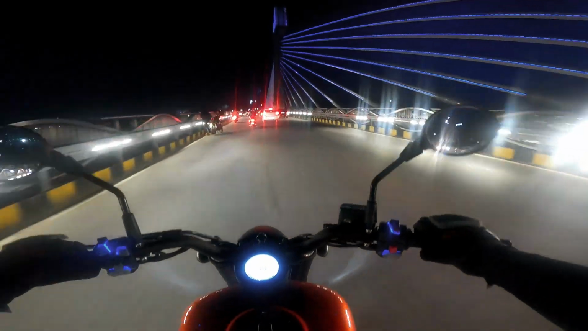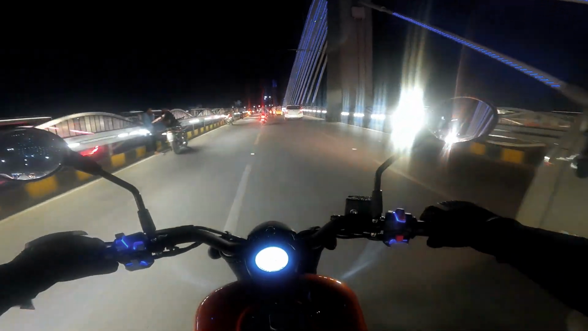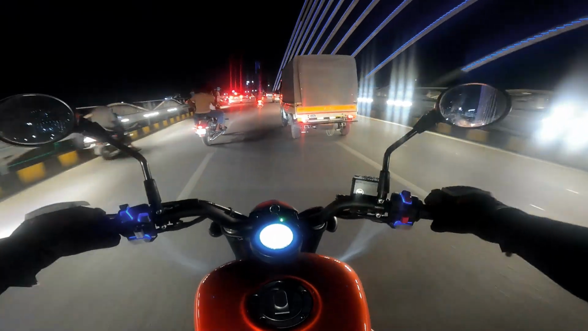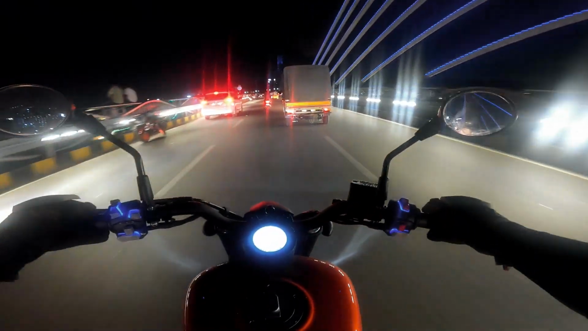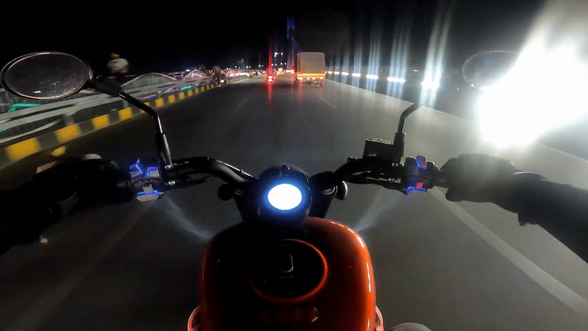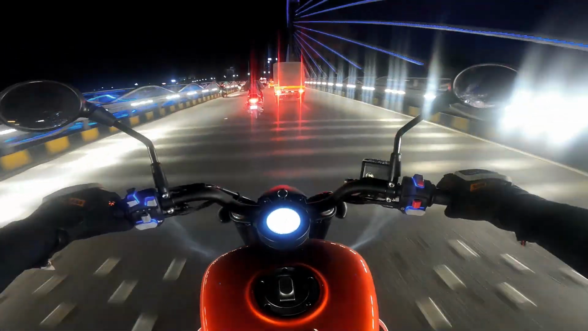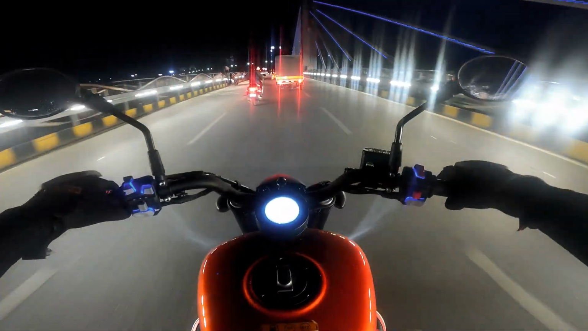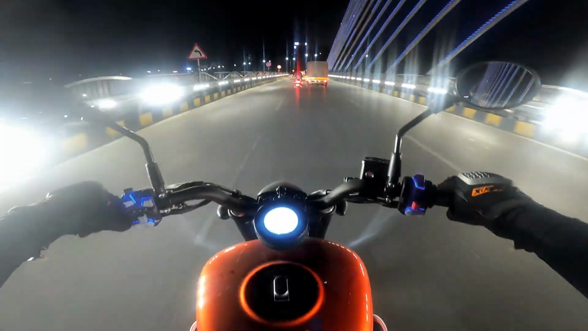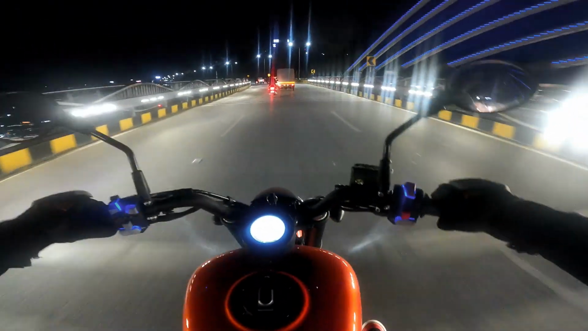It looks absolutely stunning. So does the Durgam Cheru Bridge. When it's lit up, it looks spectacular. Cable Bridge, one of the attractions of the city, latest attractions. There's the Thumper, the age-old Thumper, Royal Enfield. This one is the modern Thumper. Sounds amazing. The rumblers are kind of getting onto you sometimes, but that's pretty much it.